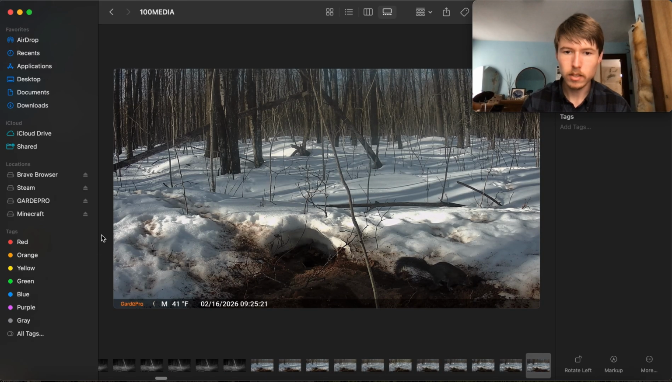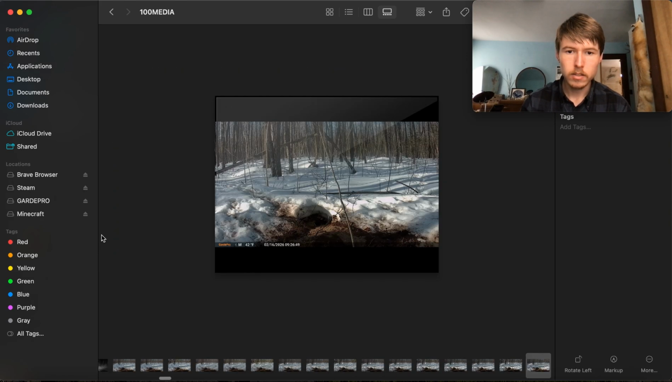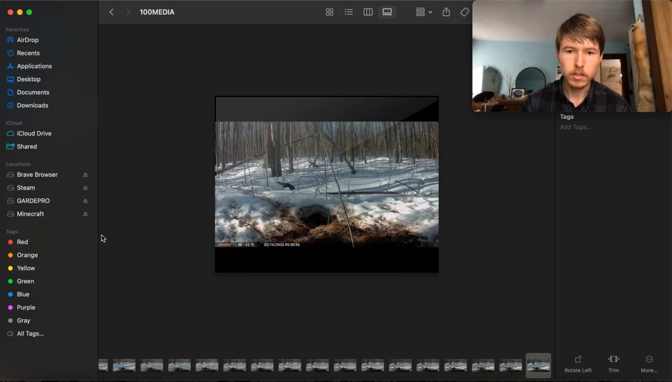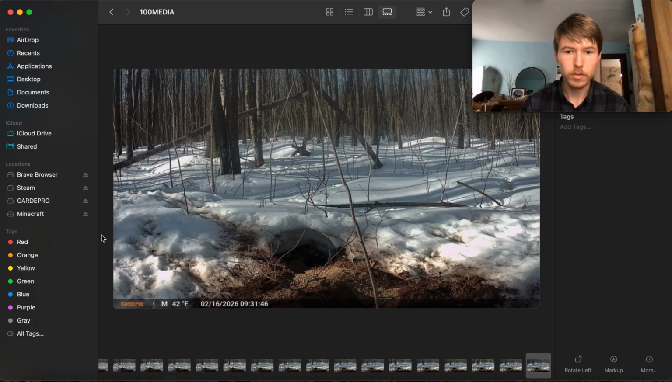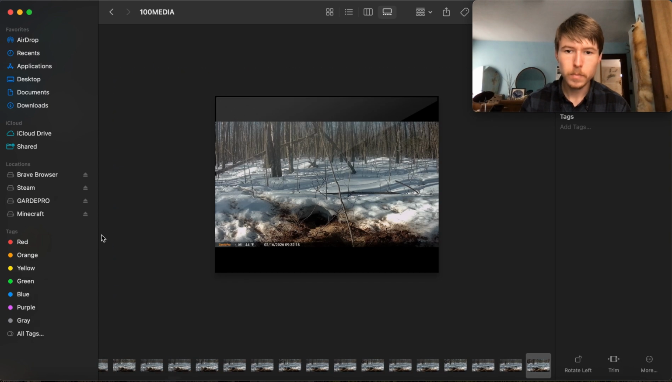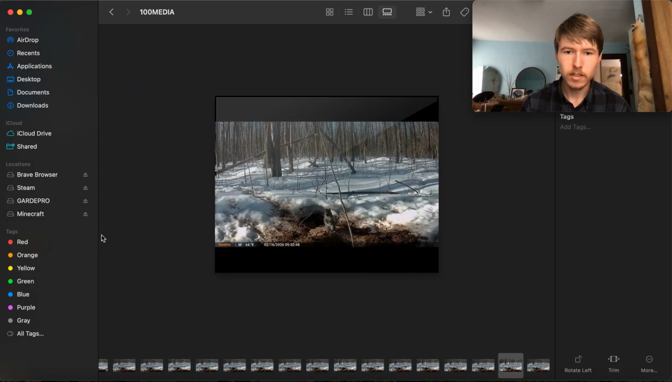So far I haven't seen anything going down into the hole yet. I was kind of hoping that we'd get whatever was living down in the hole, if it was something that was living in there. Otherwise we might just have... there he is.